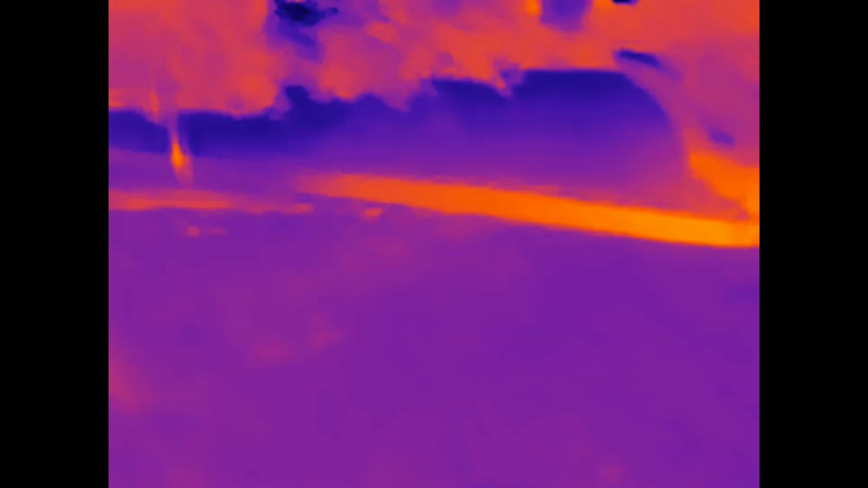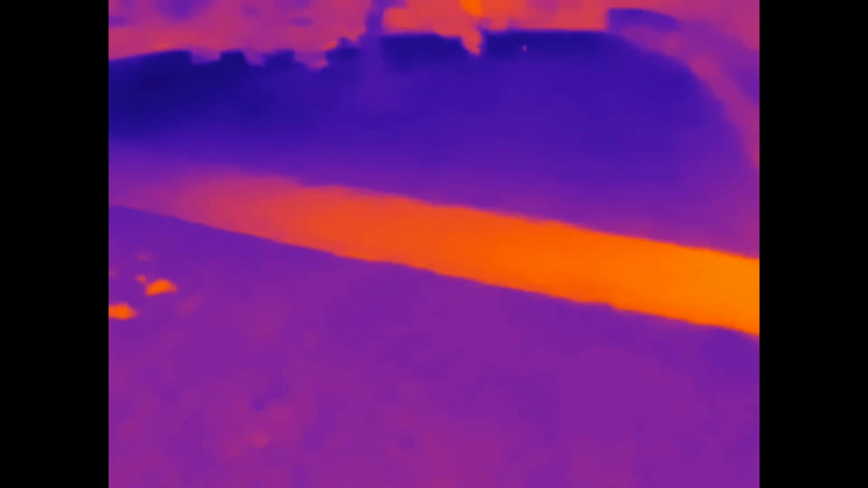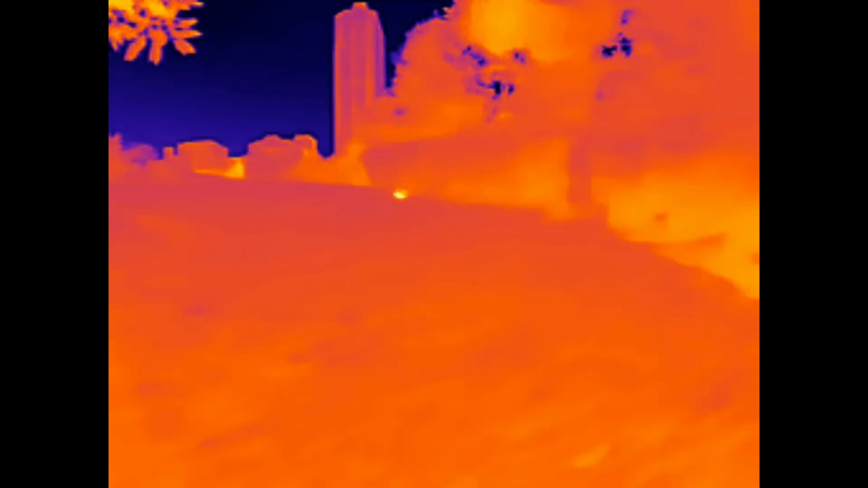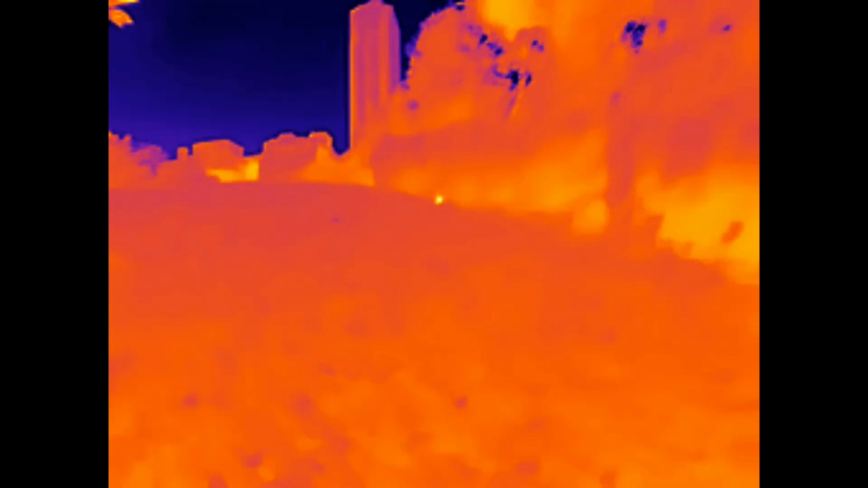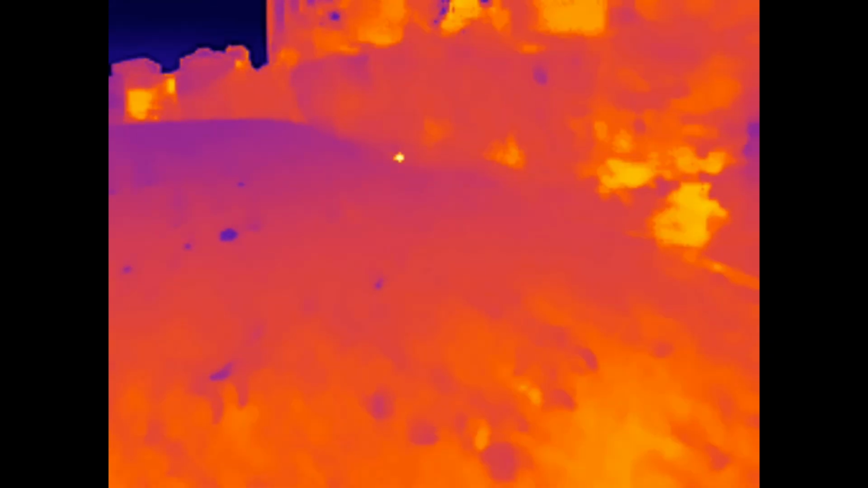Yeah, this thing would be awesome if you didn't have anything else, like a flashlight or anything. You could navigate in the dark with it. Well, just not here. It's got to be a mouse or something. A rabbit. Just speed off into the bushes.